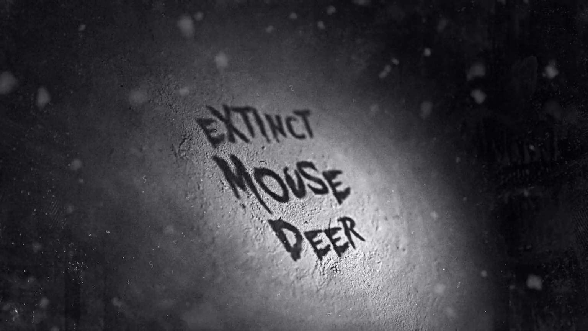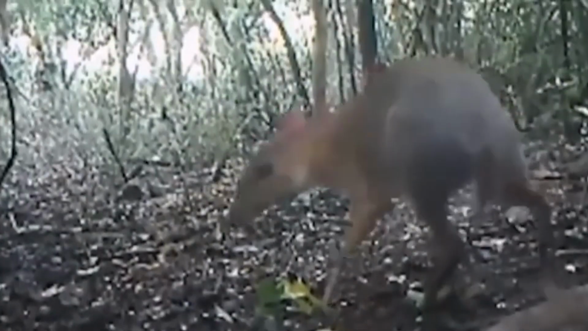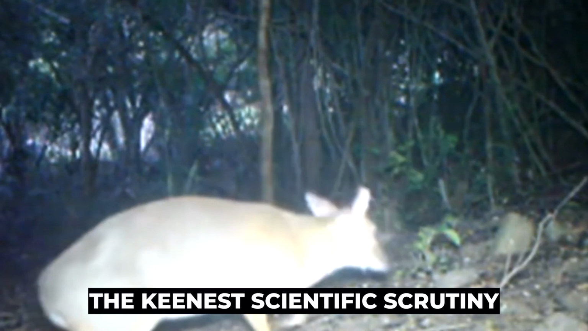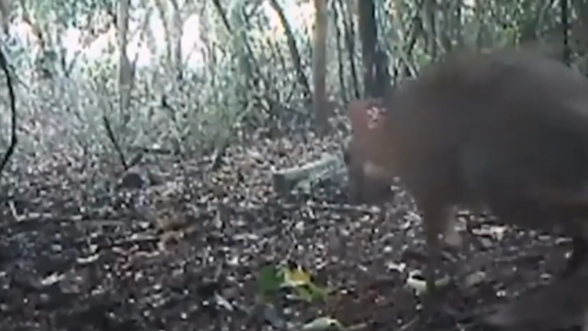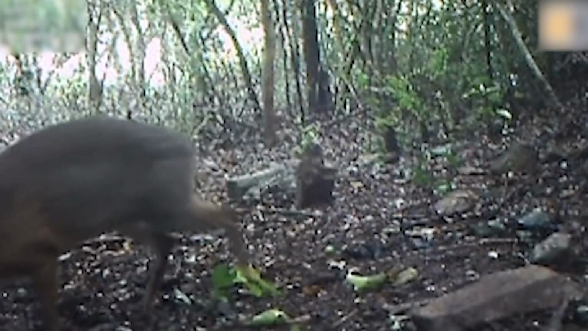Extinct mouse deer. In the mysterious depths of the dense woods, concealed secrets abound, harboring creatures that defy your expectations and elude even the keenest scientific scrutiny. Among these enigmatic inhabitants lies a revelation that challenges our understanding of extinction: the rediscovery of a species believed to have vanished for 3 decades.